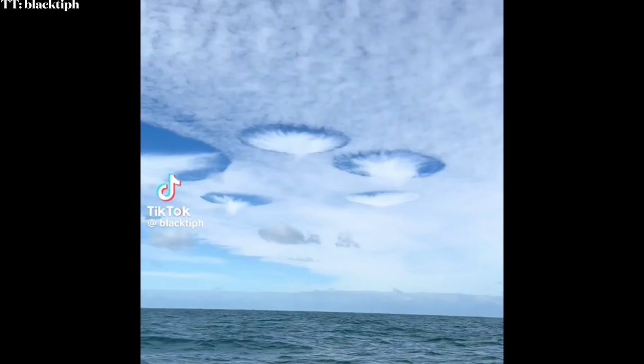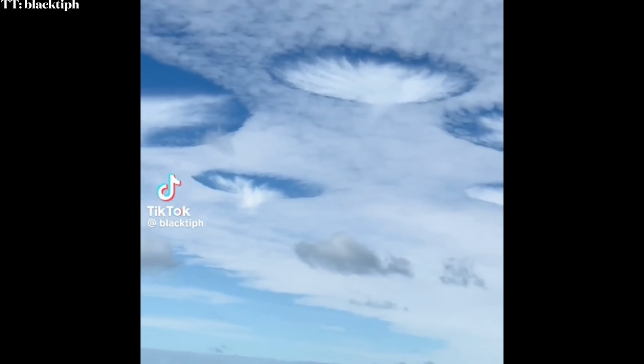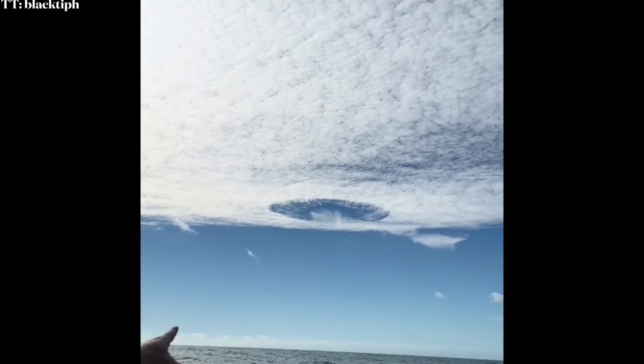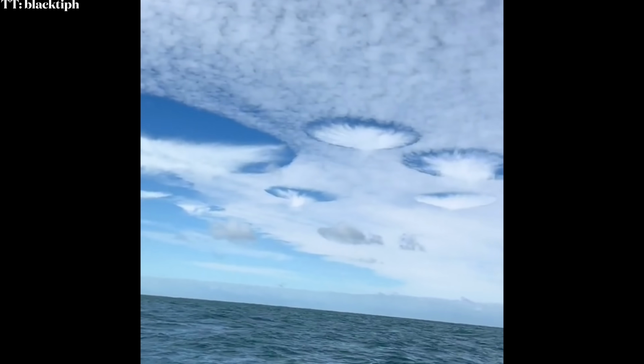Bro, look at these clouds. Phenomenon, dude. What is going on? But look over there, there's a circle one that's the actual cloud. Yeah, it's like a missing puzzle piece or something.